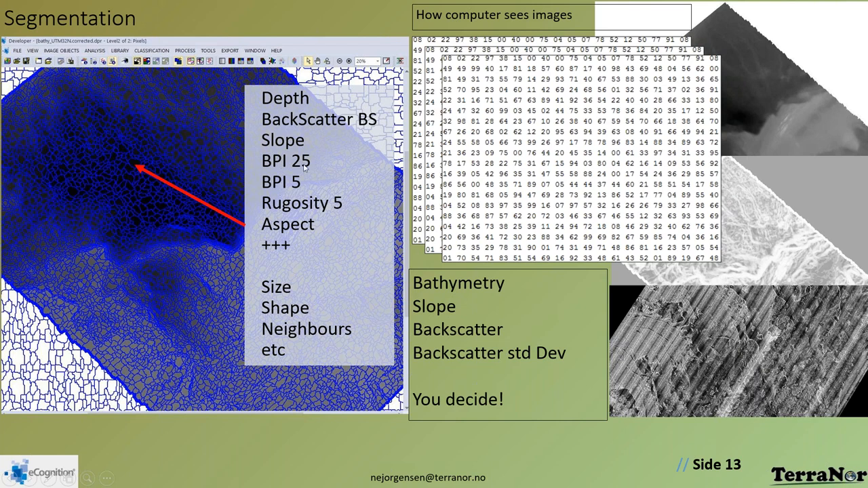BPI 25 means you got 25 pixels out to each side. It means we're looking at a larger area for bumps. This is for smaller bumps, BPI 5. Same thing with rugosity 5. Then we got aspect and plus. In addition, since we have a polygon, eCognition calculates, and we can use a size, you can use a shape, you can use neighbors, etc. So immediately when it comes into this model, we have a lot more information we can use for the processing, which is tremendous.